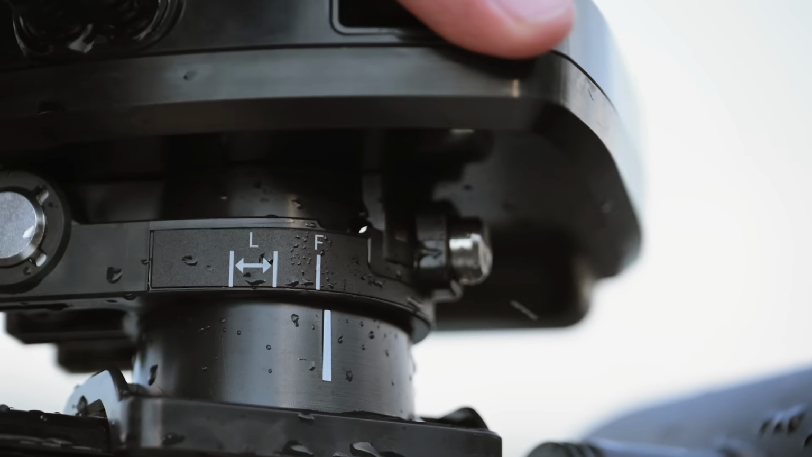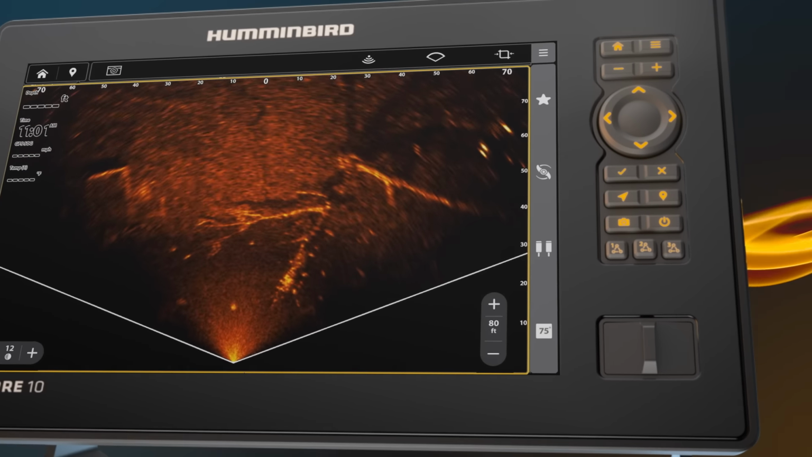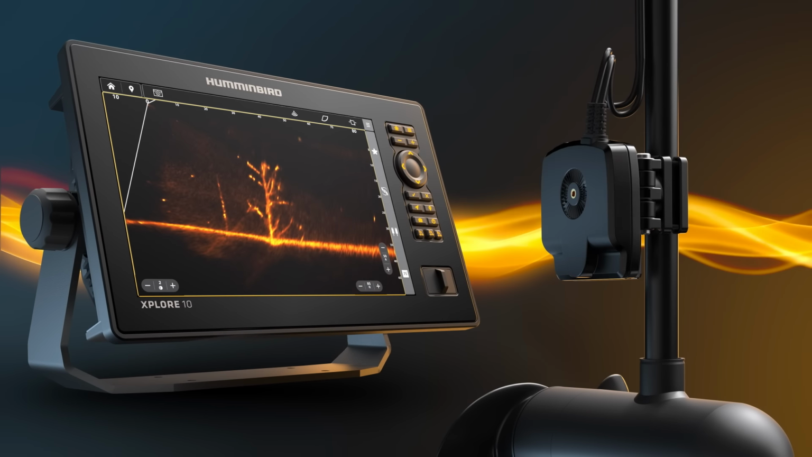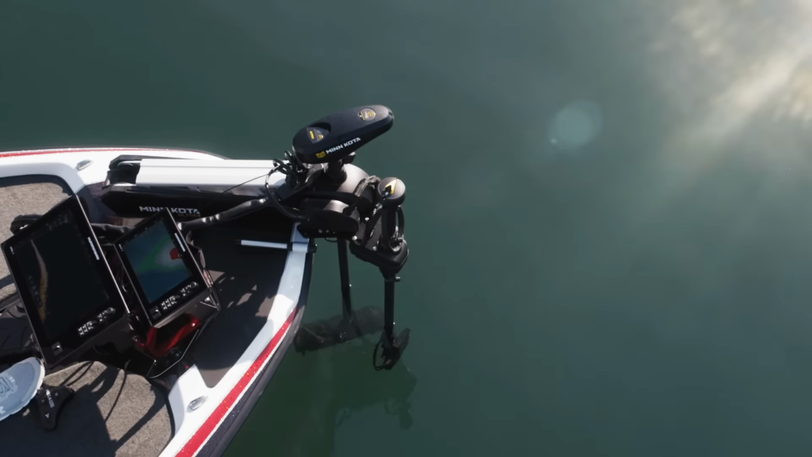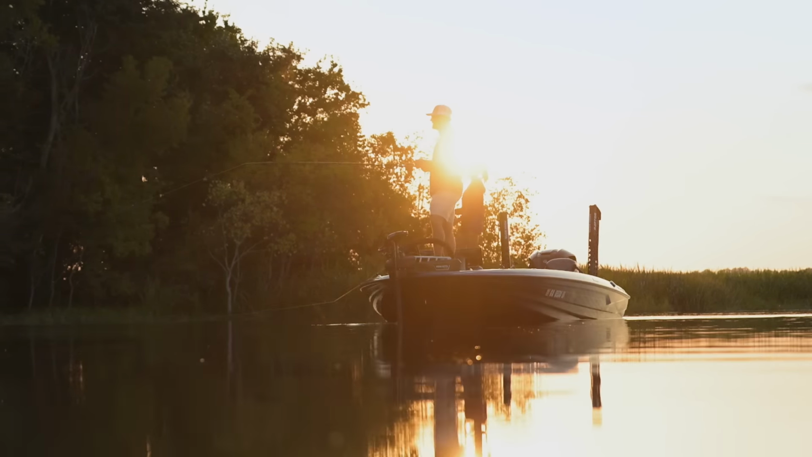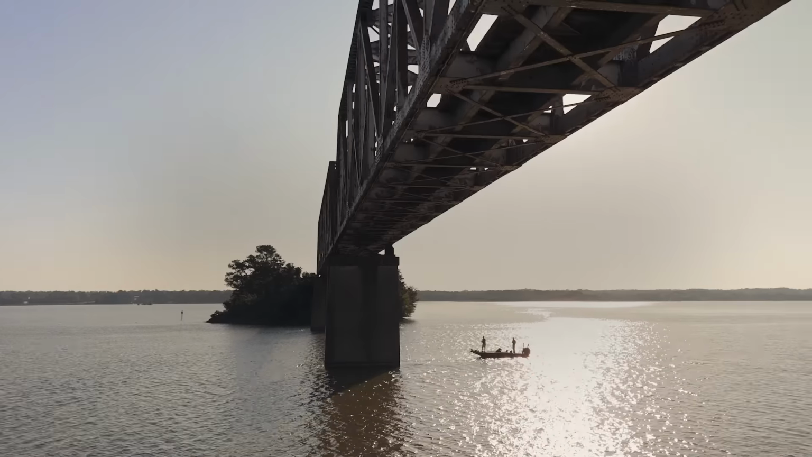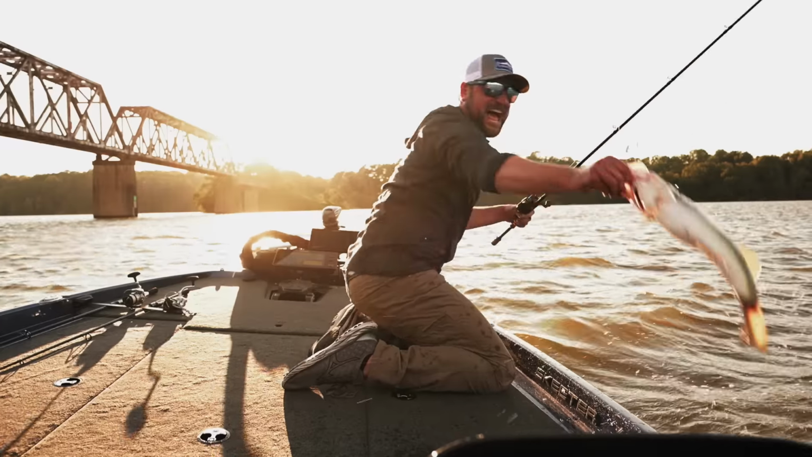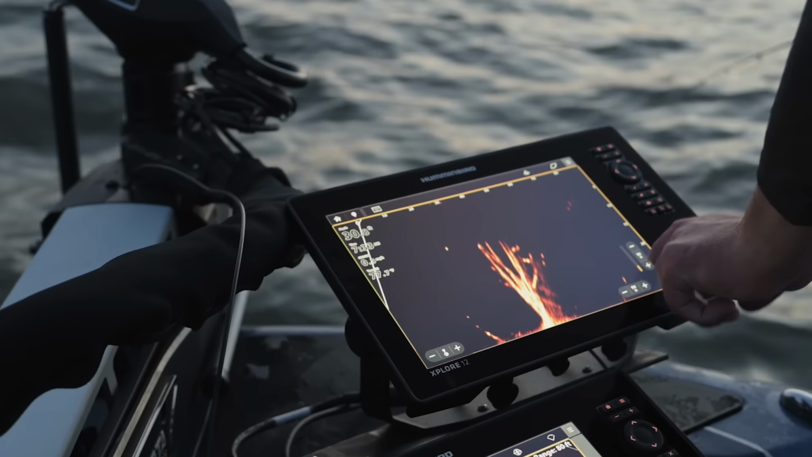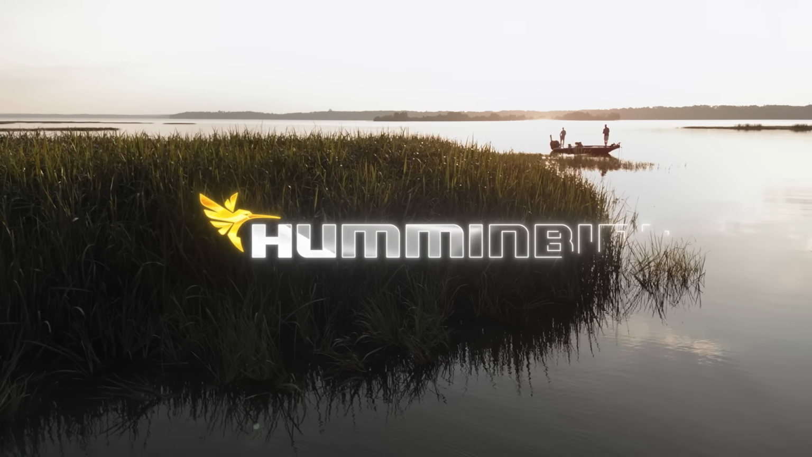Dial it in with 7.5-degree adjustments on the transducer and 3 view modes: down, landscape, and forward. Mega Live 2 mounts on either side of Minn Kota Ultrex trolling motors, your transom, or the target lock accessory if you want independent transducer control. Every pixel pops, especially when you pair it with compatible XPLORE, SOLIX G3 and APEX fish finders. Humminbird Mega Live 2 is a blast. And it beats the hell out of staring at your bobber. Next-gen clarity, next-level fun. Only with Humminbird.